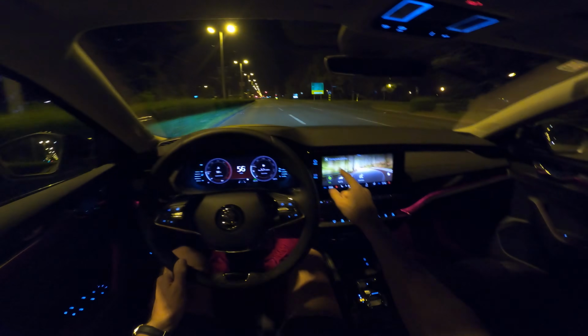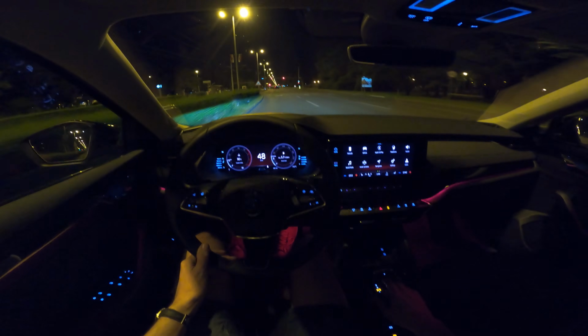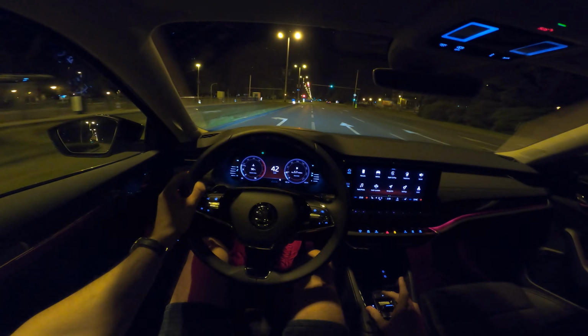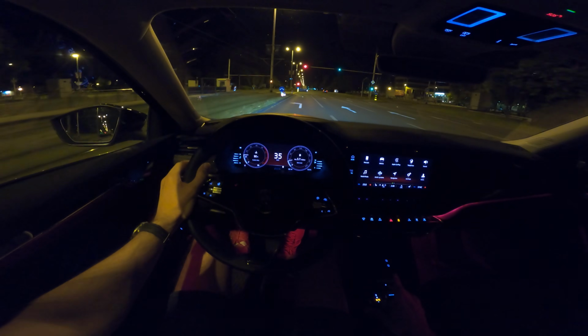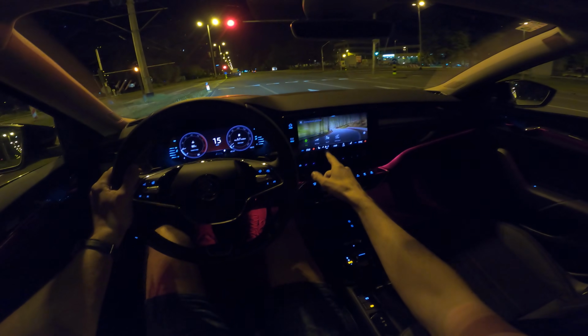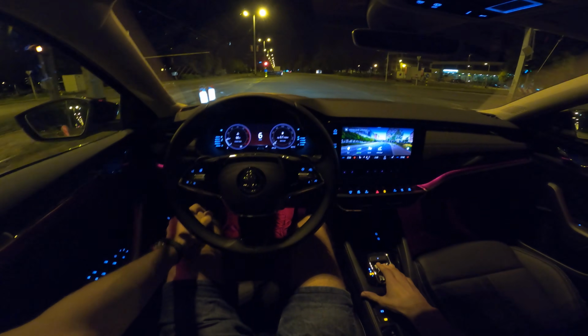So you can choose only economic in this, but if you pull back, it switches to the S, so the sport. If you pull it back, it's back in the economy. So if you need to choose economy or normal, I'm gonna choose normal.